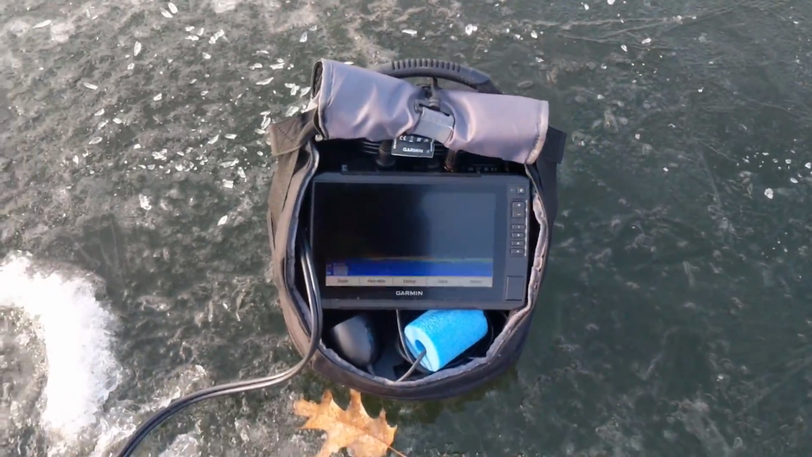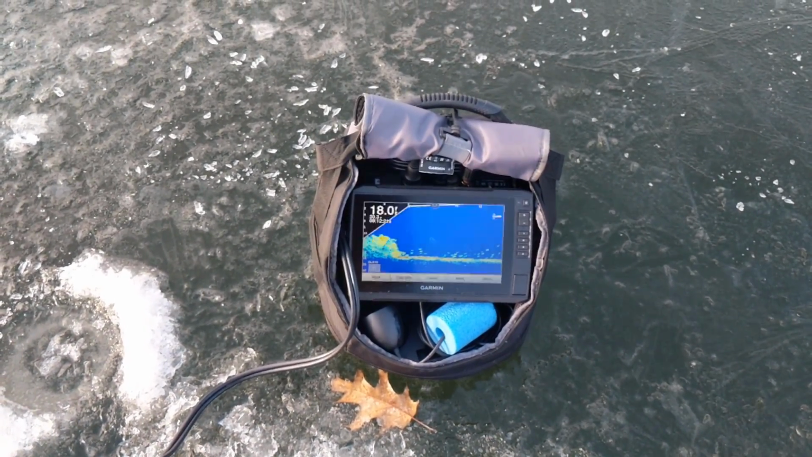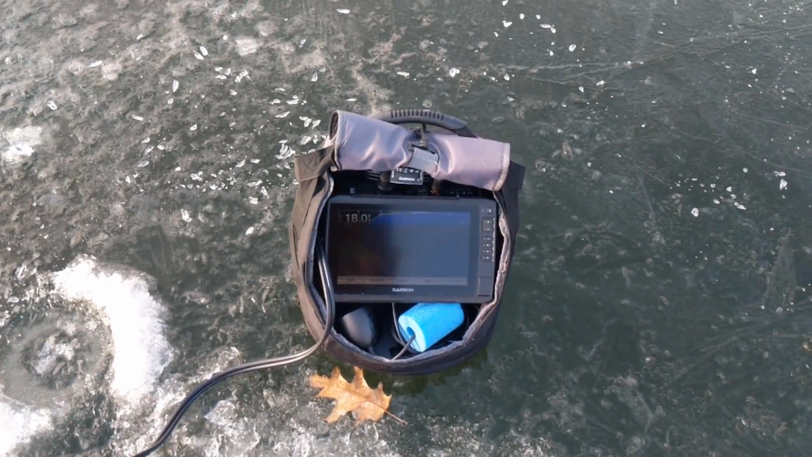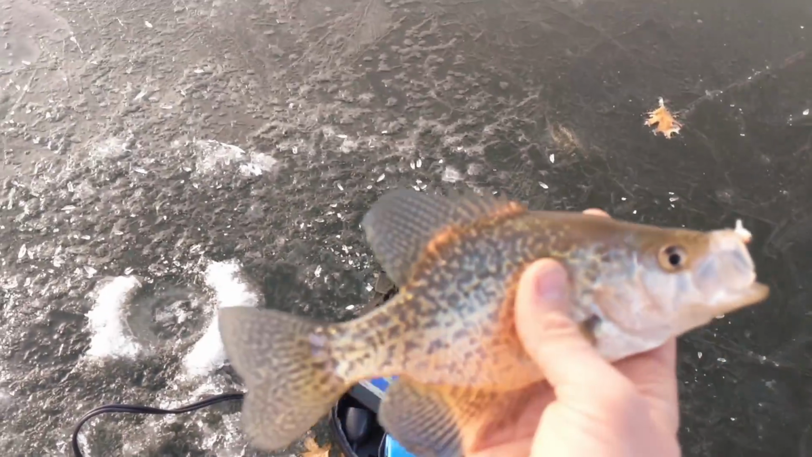So I've been fishing next to this brush pile for a little bit here. There's fish there. They're active. They're coming in and out of the brush pile, and I caught a little bass, and that's pretty much what I caught here the other day too.